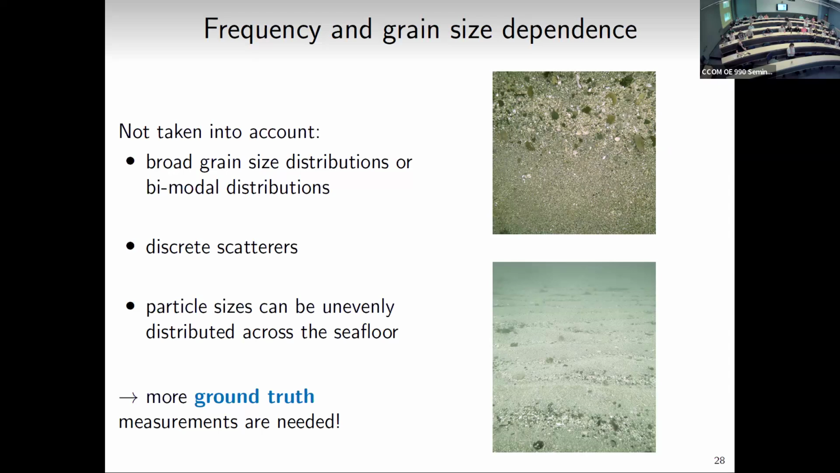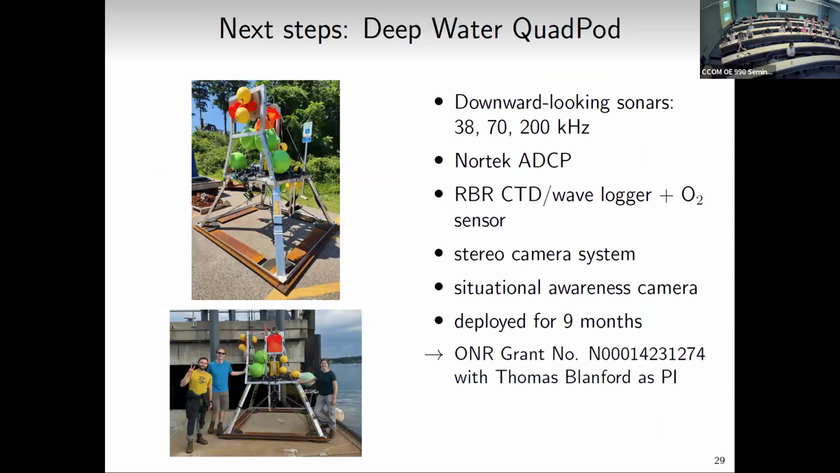And then finally, patchiness. We know that these particle sizes will probably not be evenly distributed along the seafloor. I can see it right now at one of our sites. We've got the coarse stuff within the troughs of these sediments, and we know that the seafloor can change temporally and spatially. So there are still so many more questions to be answered. We need more measurements and more ground truth measurements to really tease apart some of the different contributions. So I'll end on a couple of next steps.